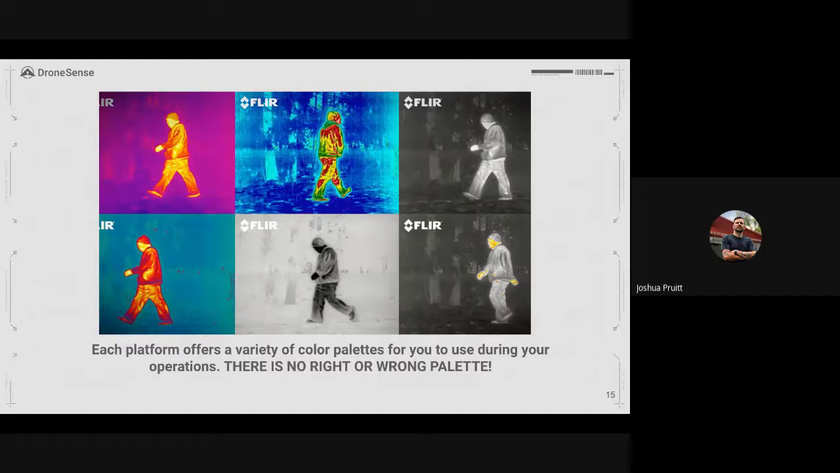Some people may like a black hot, some people might like white hot or iron bow or rainbow. They all have their uses. It's just figuring out what works best for you and your agency and figuring out what works best for particular call types. Some might offer better resolution outdoors as opposed to indoors. Some might give you a broader range of colors. It really just depends on what your application is and what aircraft you have. So I want to just pause here and ask a question. From everybody on this call, what palettes are you guys utilizing the most in the field?